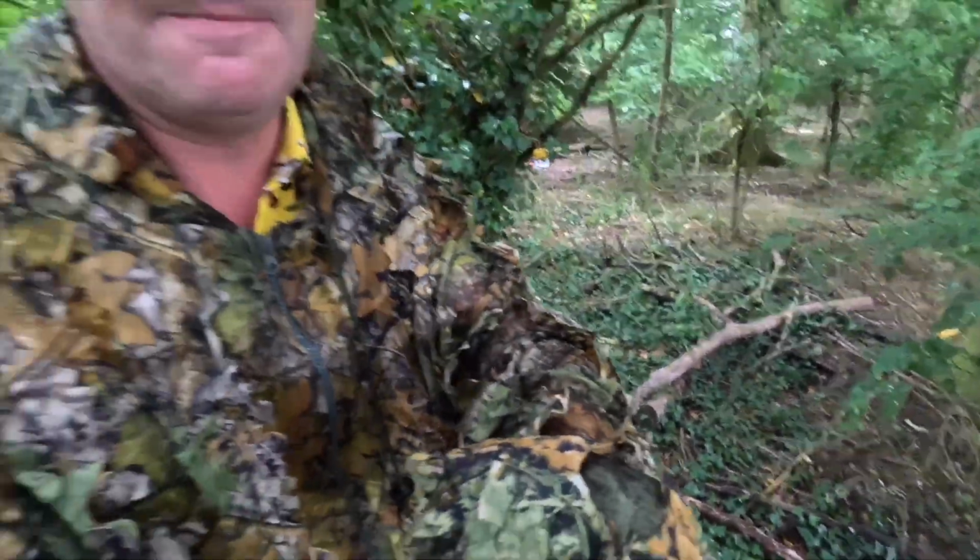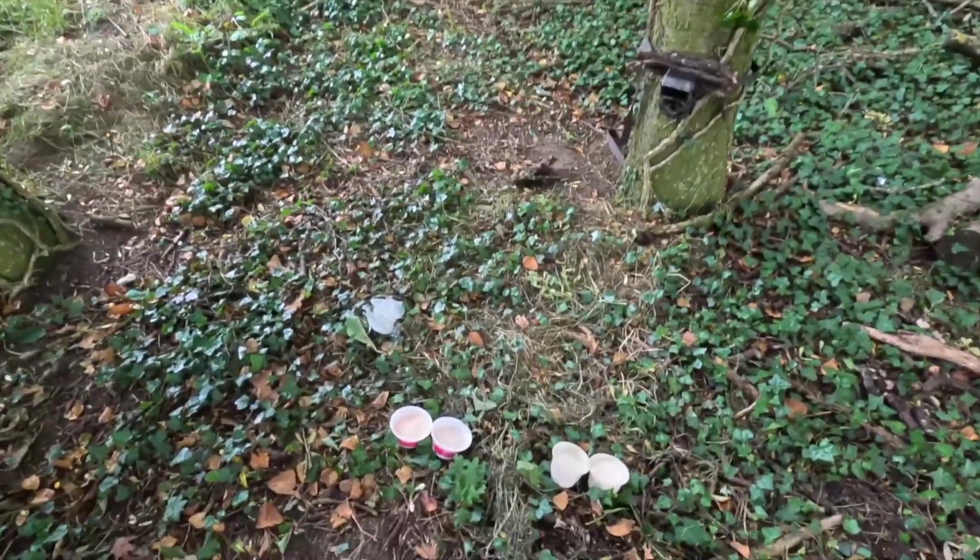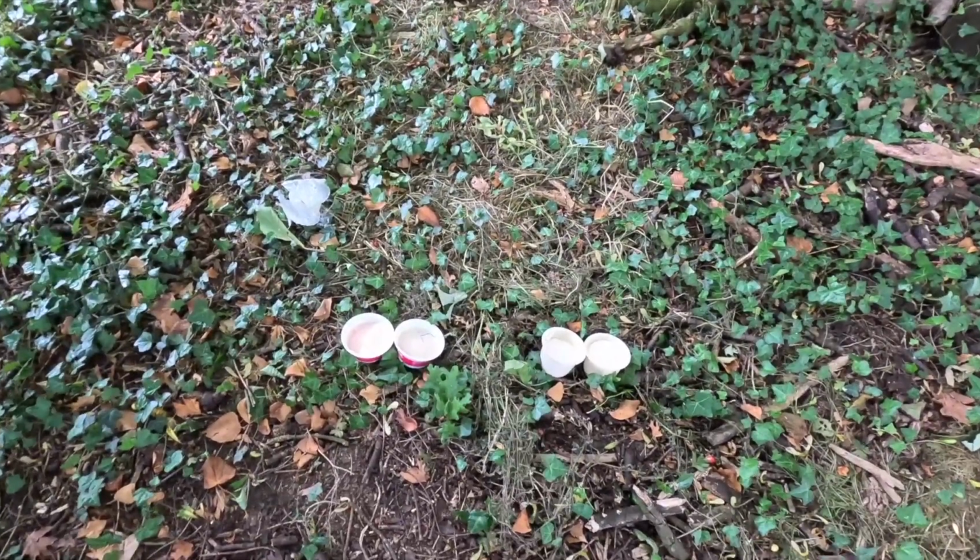Could be a lion, a giraffe, walrus, rhinoceros, dinosaur. It could be anything, couldn't it? And it could be the fox as well. So we are going to leave them there.